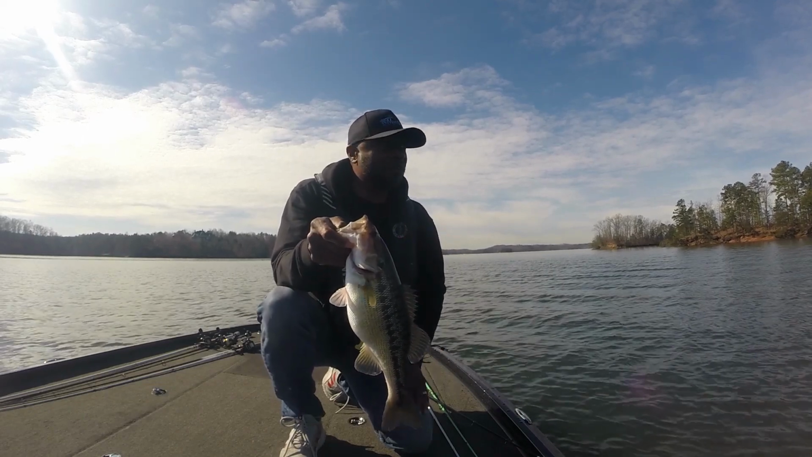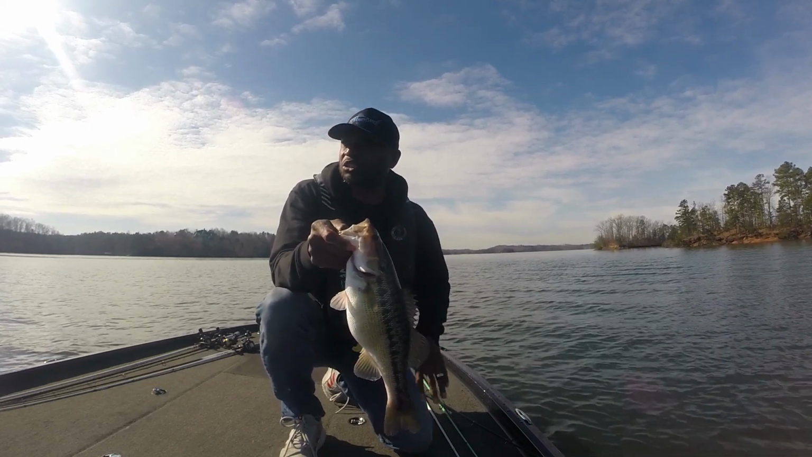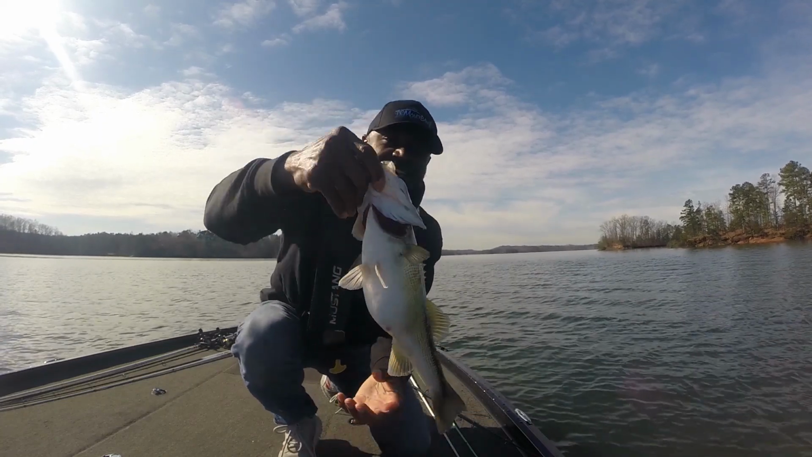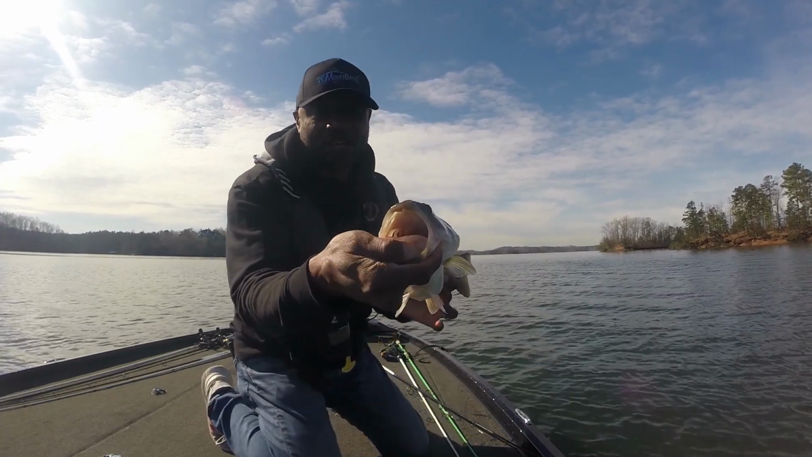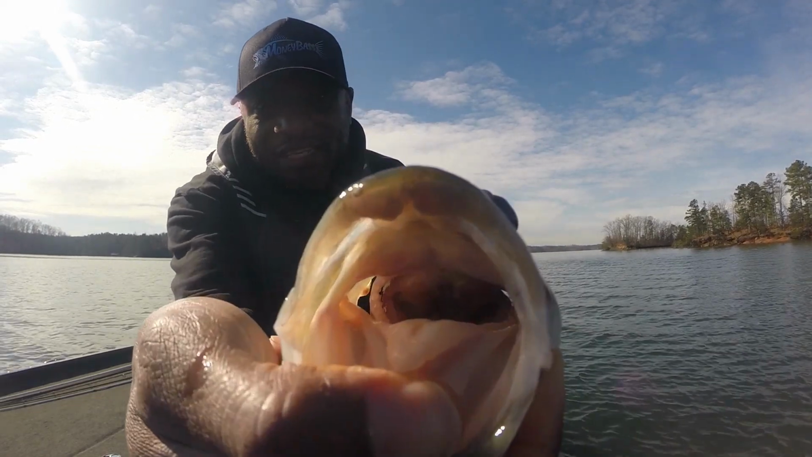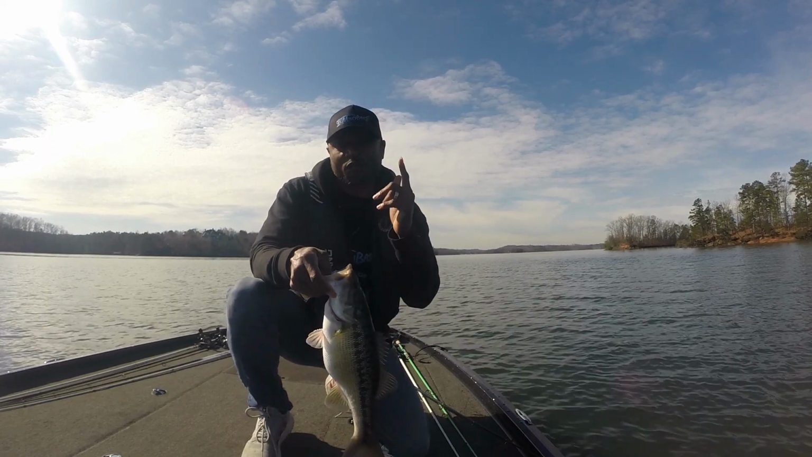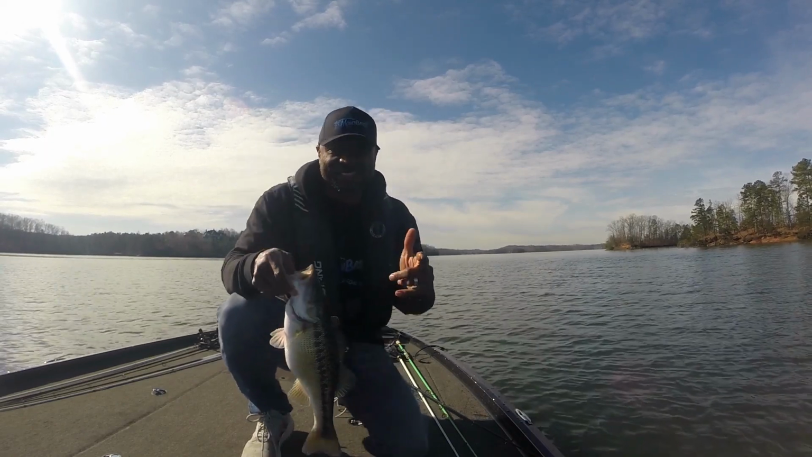But I'm pretty confident on what I've found so far for the past 2 days that I've been coming out here. But there you go, guys. Look at the stomach on that. And like I said, in its mouth, I don't know if you can see that, but you can see they are definitely eating crawfish. All right, guys, let's get to it.